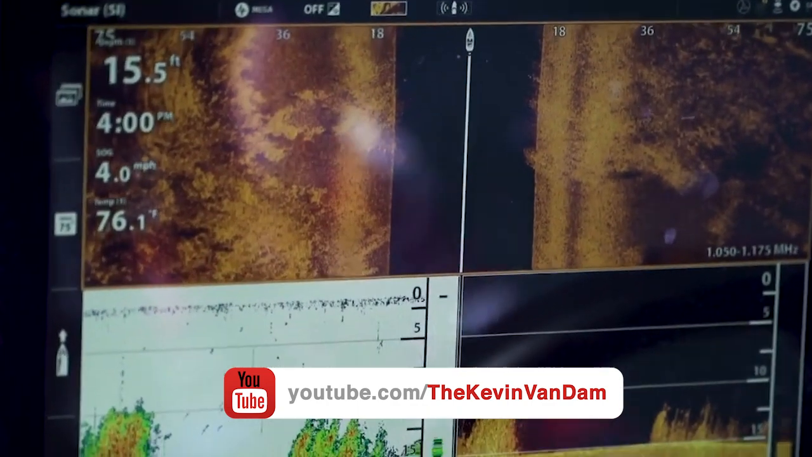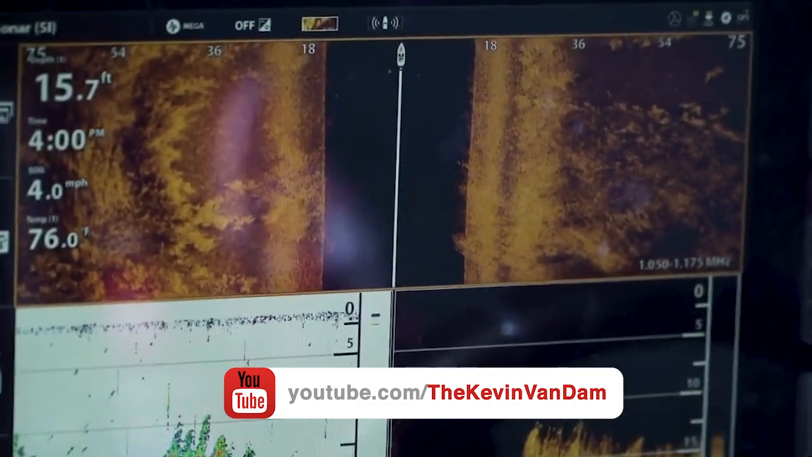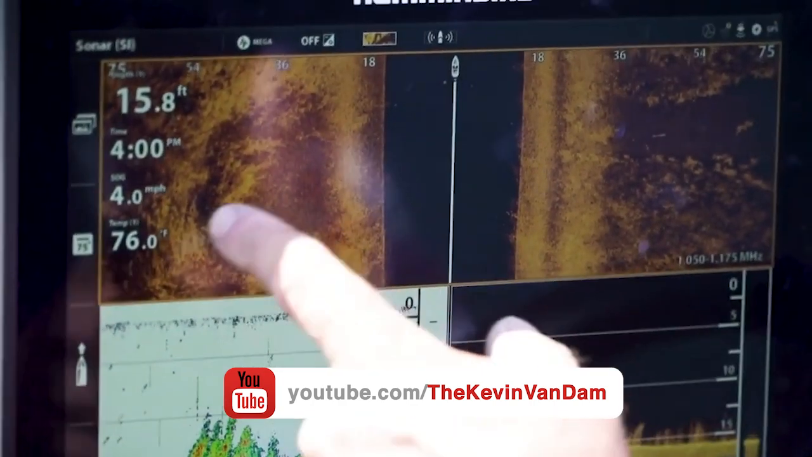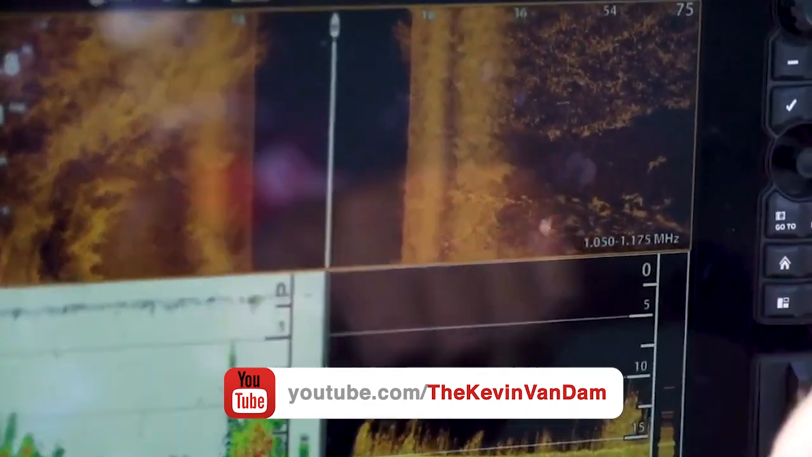If I turn left and go up shallower towards the bank, it just gets real thick. The grass gets real tall. And it's not defined, and there's no irregularities anymore. Even here, you can see there's a big pocket right here with one sitting right in the middle of it.